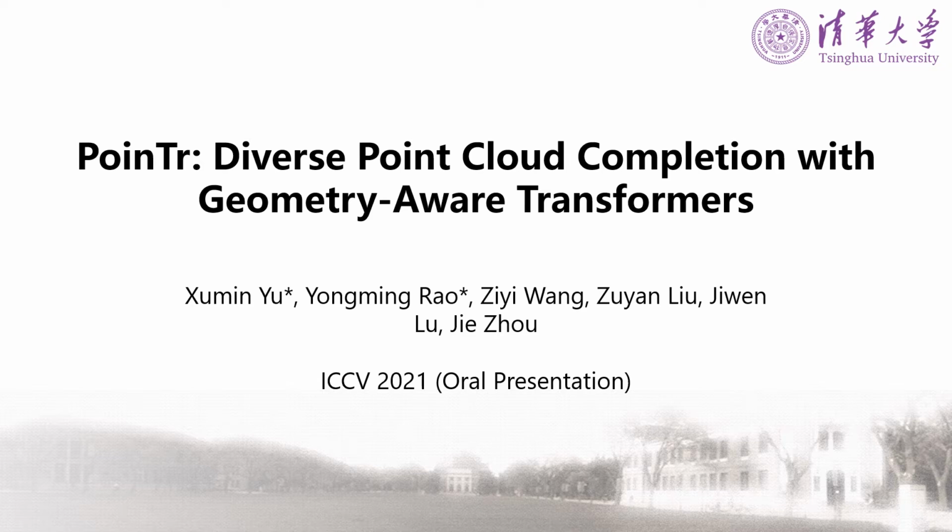Hello everyone. We are pleased to present our ICCV paper, PoinTr: Diverse Point Cloud Completion with Geometry-Aware Transformers. In this work, we present a new transformer-based model for point cloud completion.